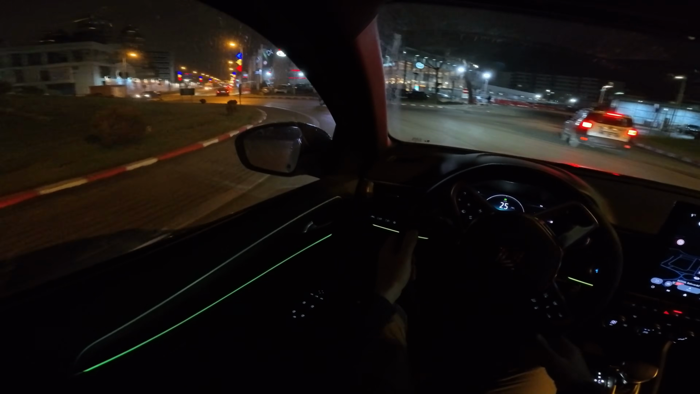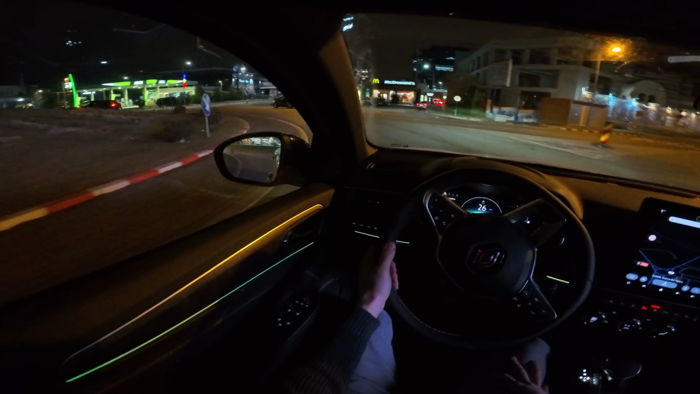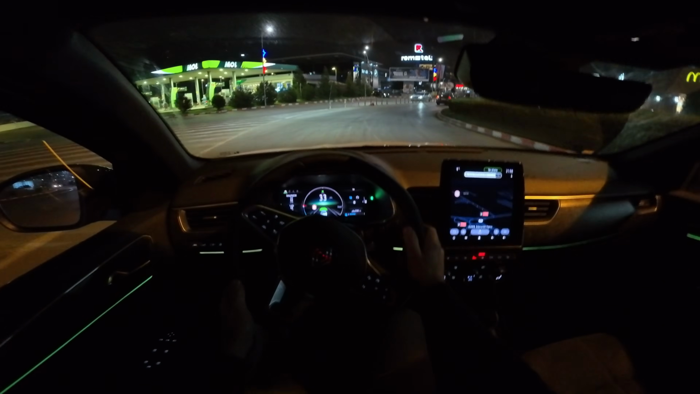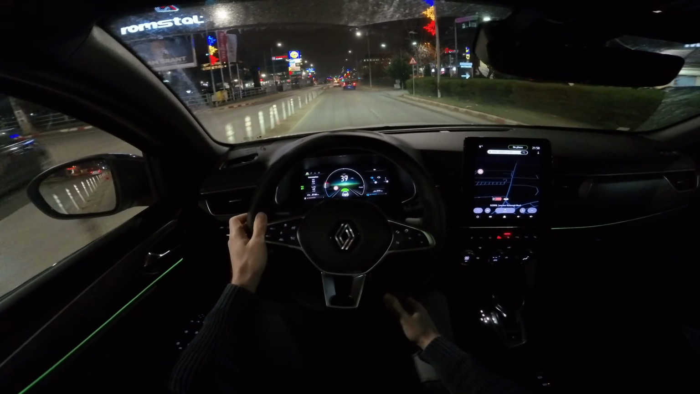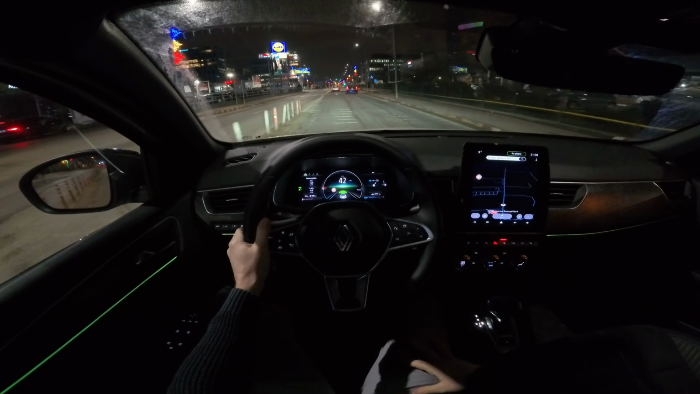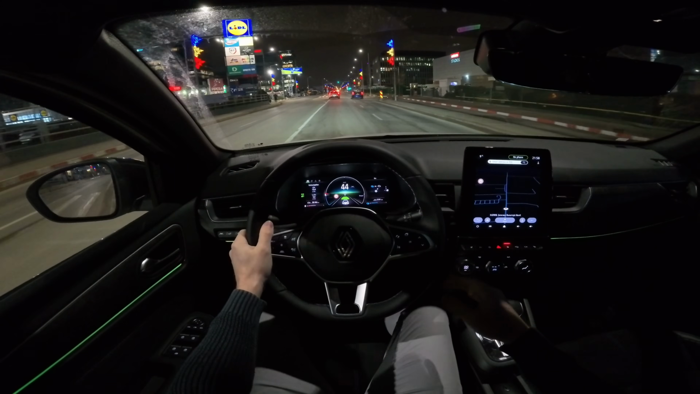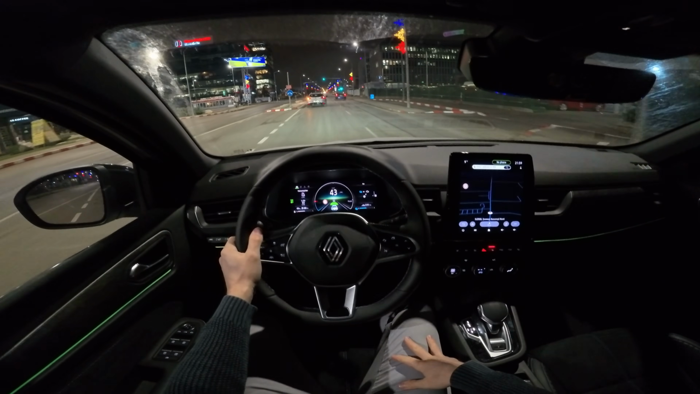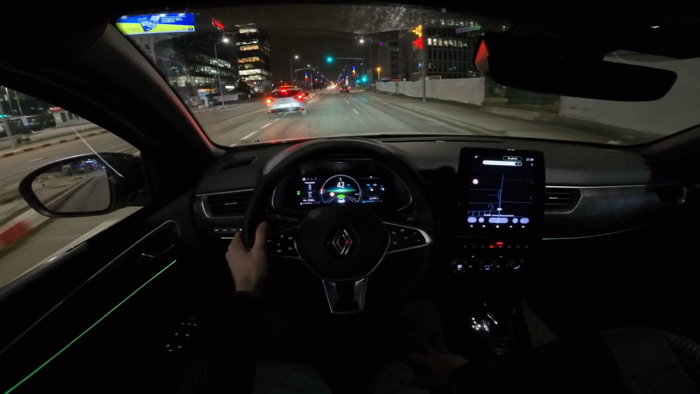80% of the time the car in the city will drive in electric mode. It's incredible. This full hybrid system is so useful for city driving because you can save so much money. The engine will run from time to time, and then when you recuperate and you have enough battery, the car will run entirely on electricity. And that's very useful.